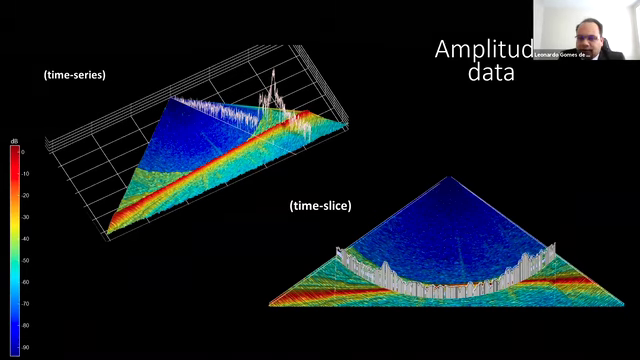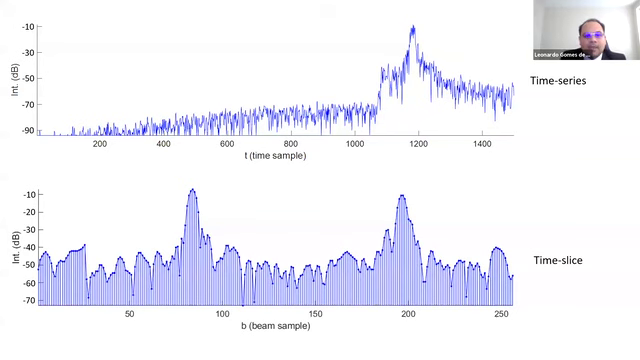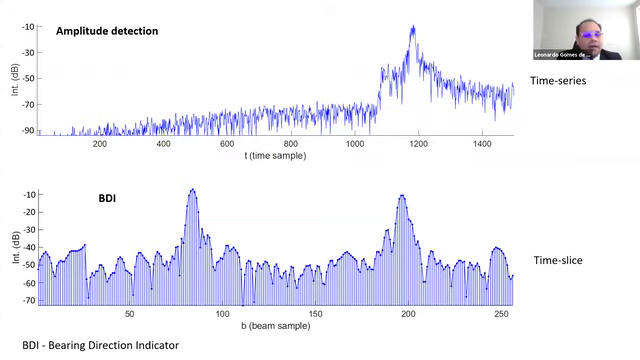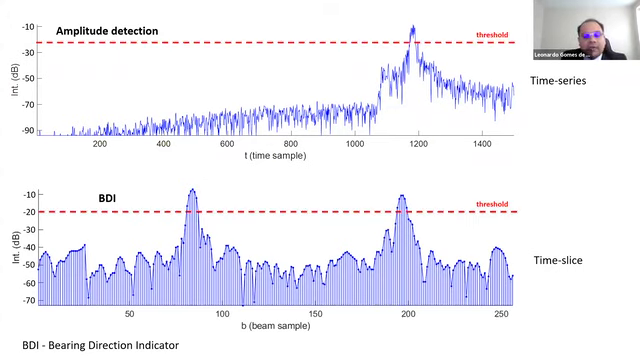Now that we know this difference, let's see how we can apply them to our amplitude and phase data, starting with the amplitude one. With this data, time slice, time series, amplitude detection and BDI can be performed, and in both cases, a threshold must be defined, and echo envelopes are used.